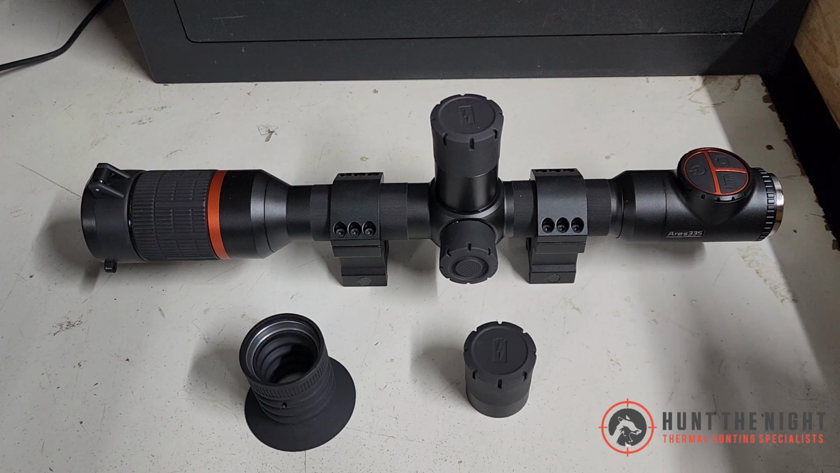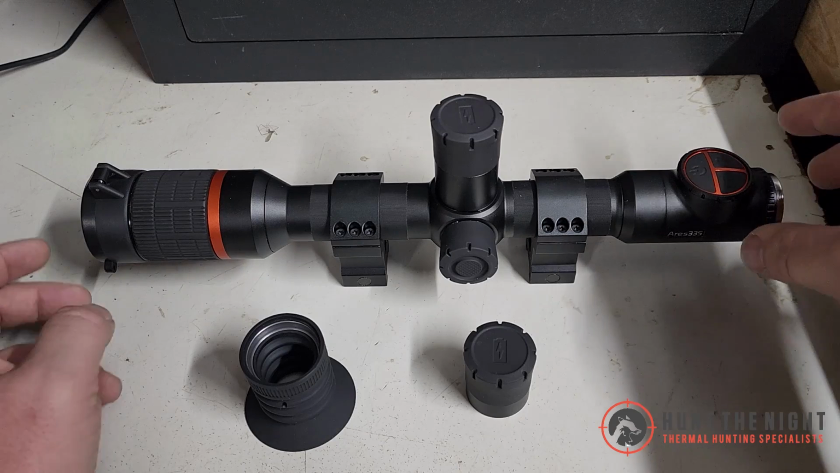The 3.2 base magnification is the key in this because it's got a little bit more than some of the other devices in this range, and you see it when you really start to zoom in. It does give you a bit better quality of picture, but we'll talk about that again in a second.